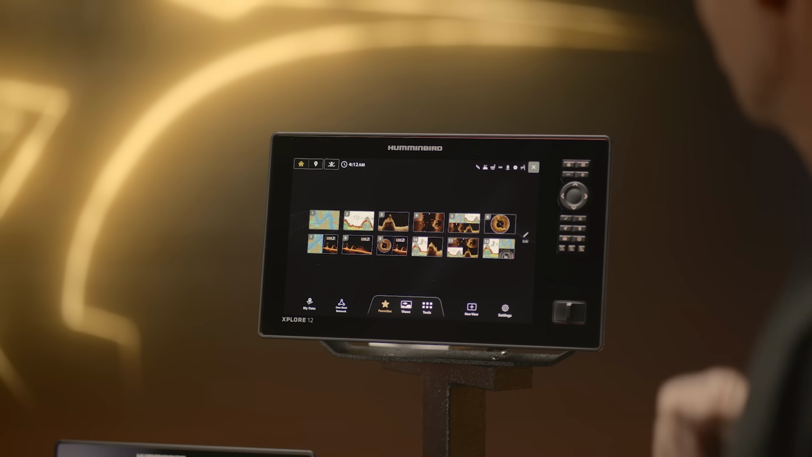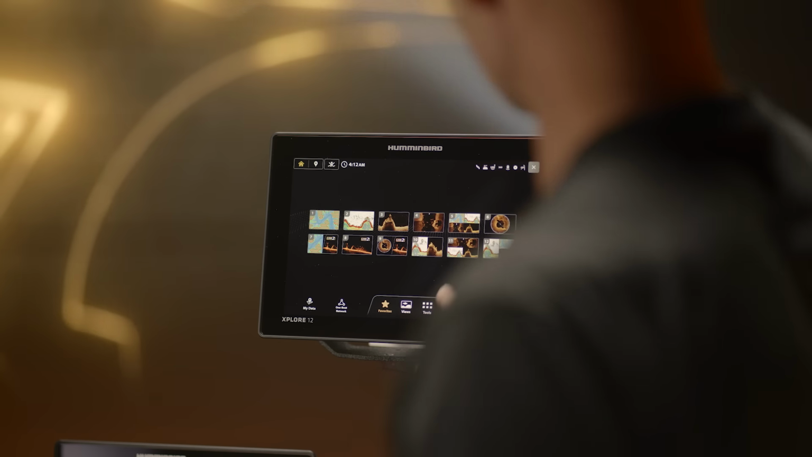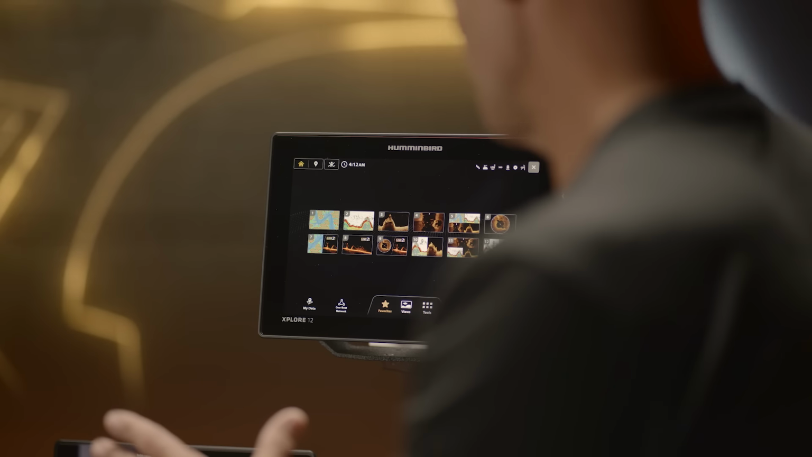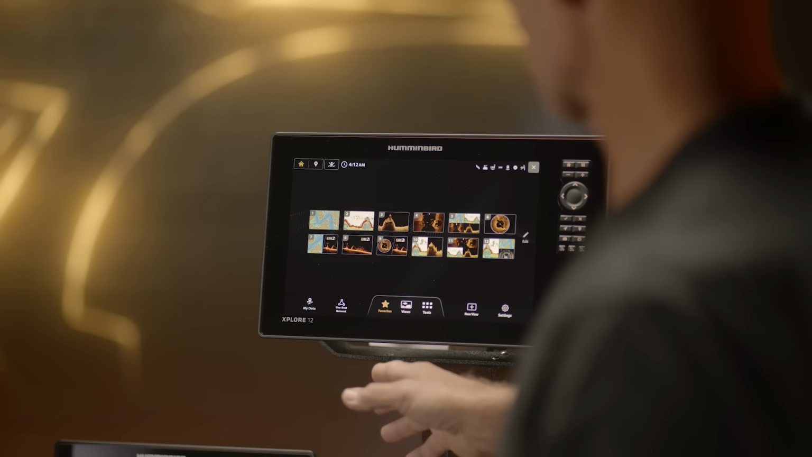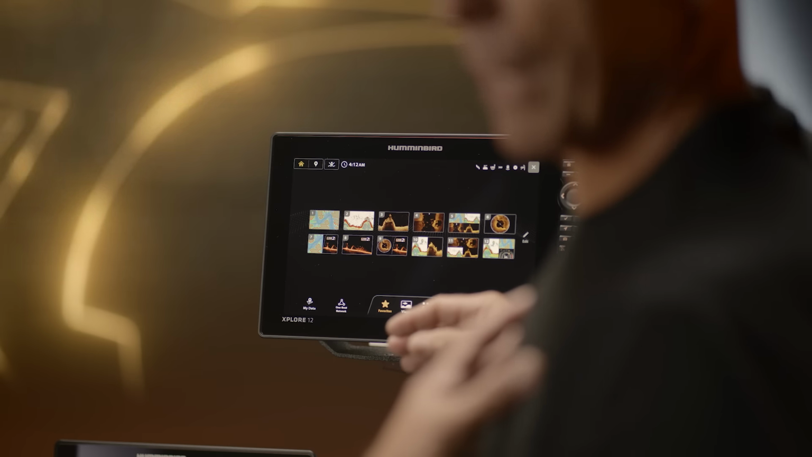It all starts on the home screen. So you can see this is a little bit different, but it has everything you need, nothing that you don't. We have our tools, our views, and our favorites. So right here, I've created some of my personal favorites.